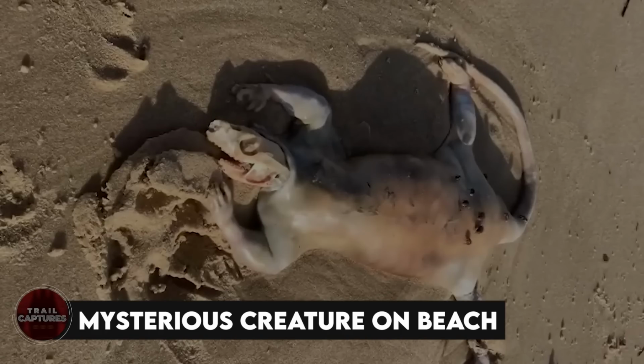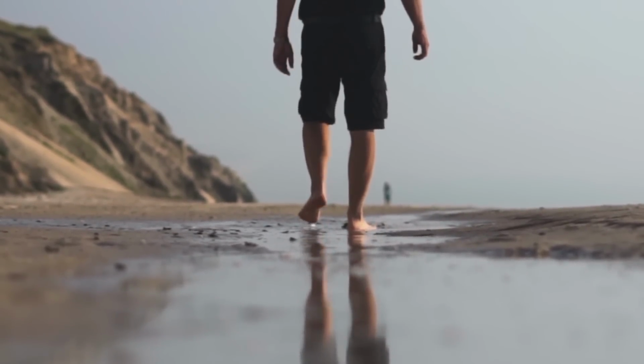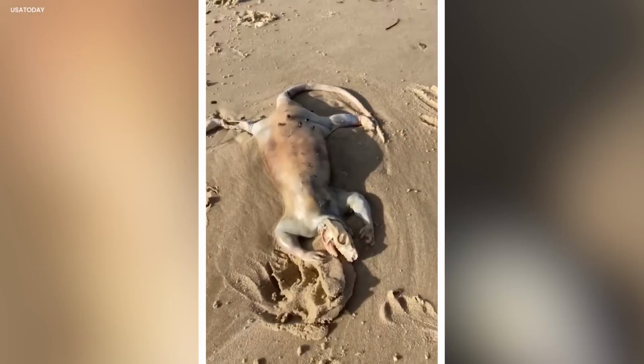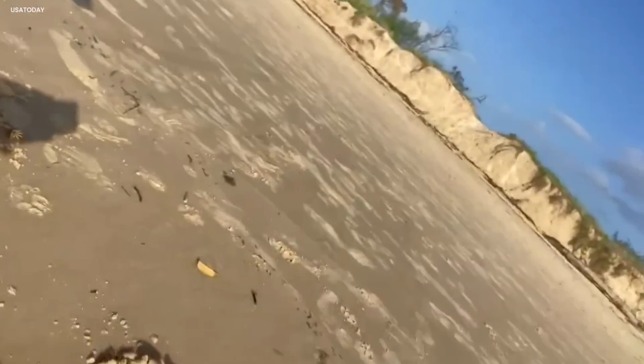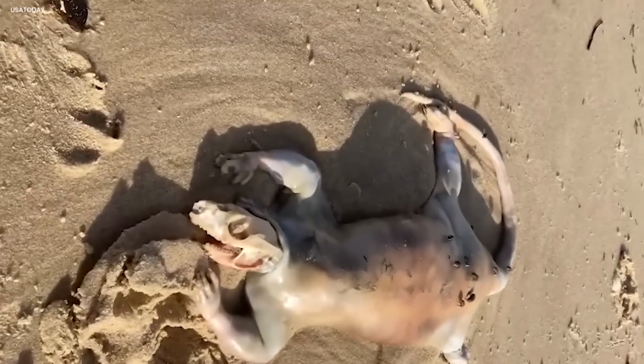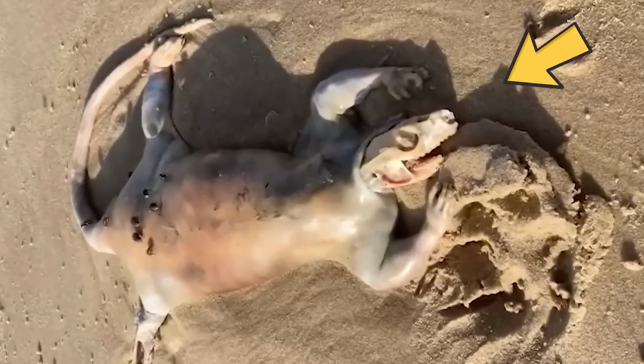Mysterious creature on beach. One sunny morning, a man walked on the beach, making a video of the beautiful moment. While walking, he found something strange that made him stop. There on the sandy shore was something that looked like an alien. When he looked closer through his camera, he found out it was not an alien, but a puffy, wet brush-tail possum. The creature, kind of like a fuzzy balloon, caught the man's eye.